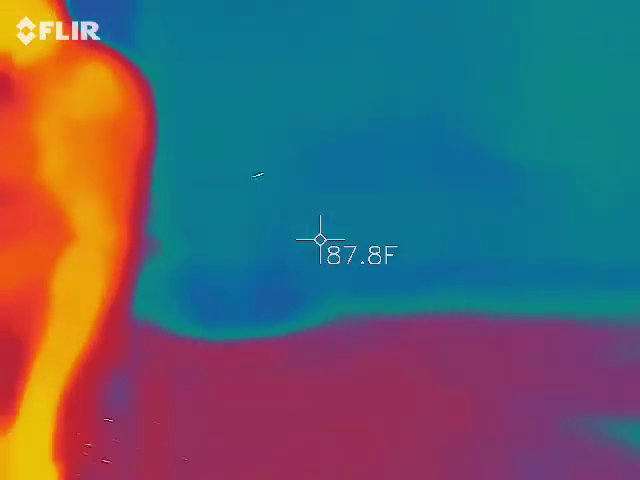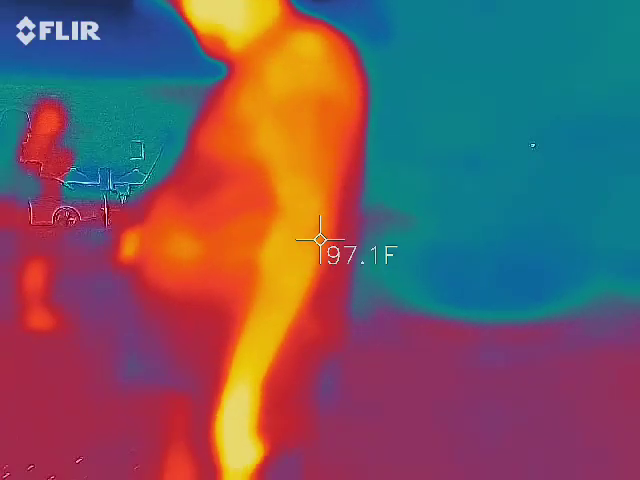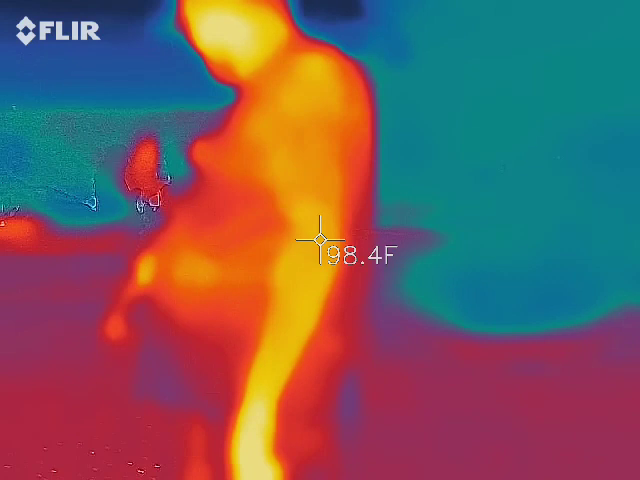Okay, hold it. I don't see any delineation between the vines and the tree now. And then let it move away a little bit and let it look again. You can see it, but then it still just goes to all the same shade of blue. Interesting. It did that a few times.